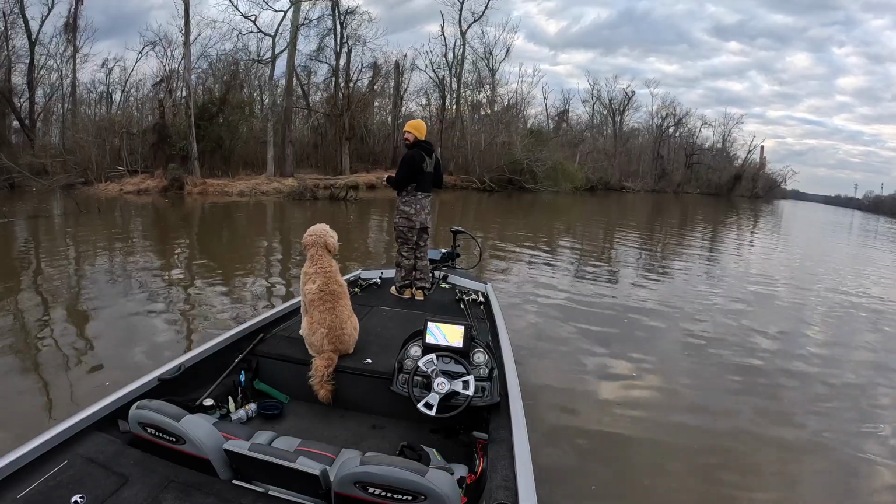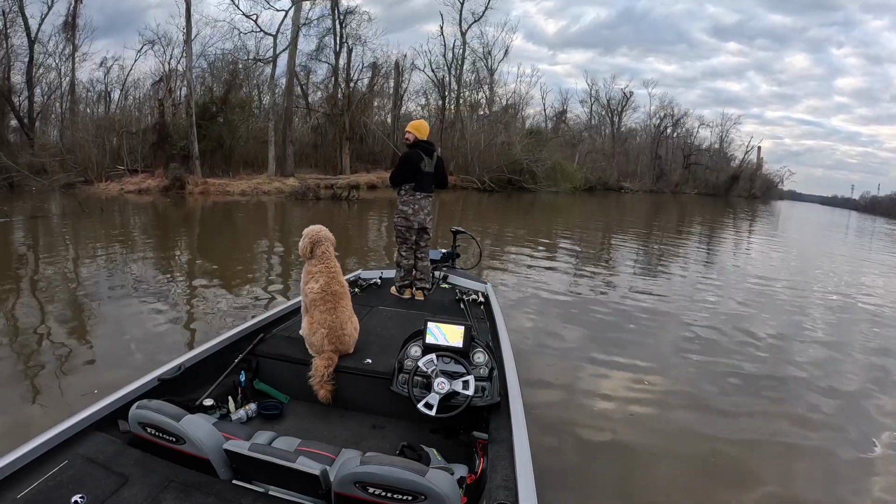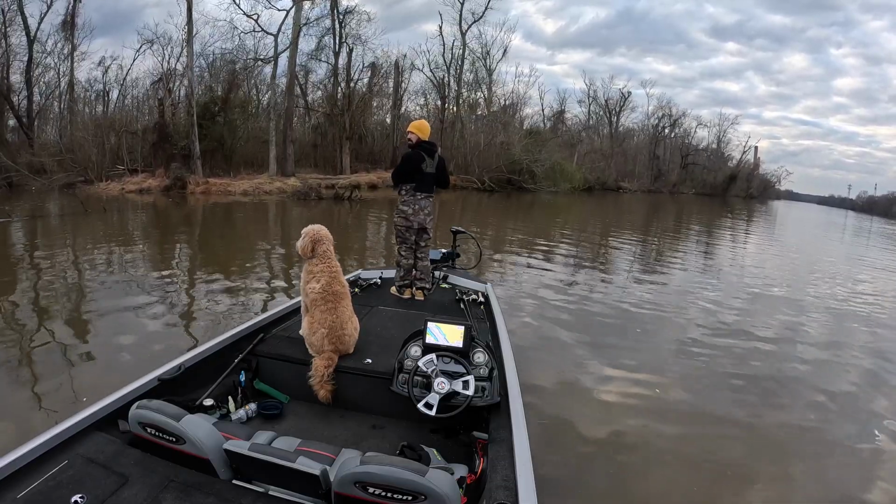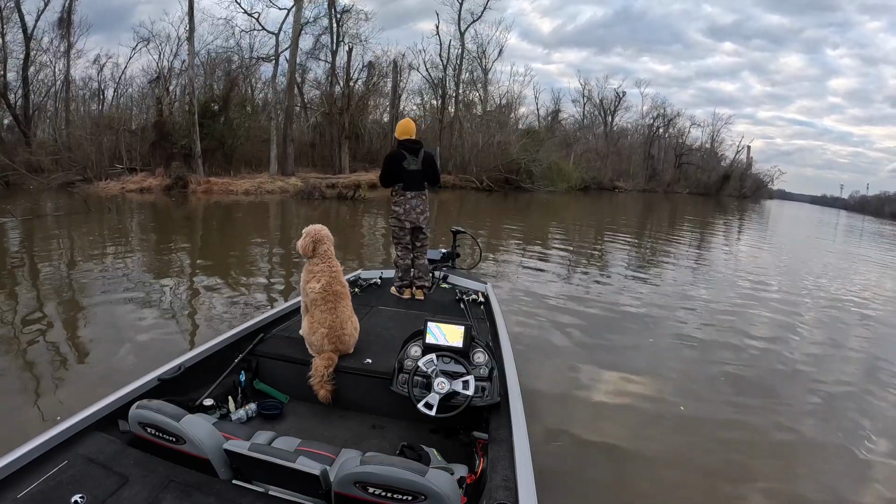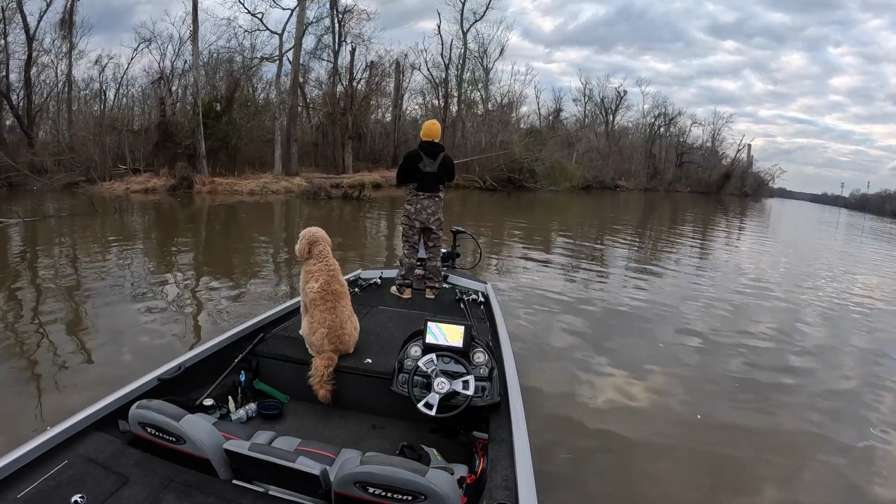Tide is supposed to be coming in, but I'm getting pushed out. I don't know if this water is just still actively coming in from the rain or what.